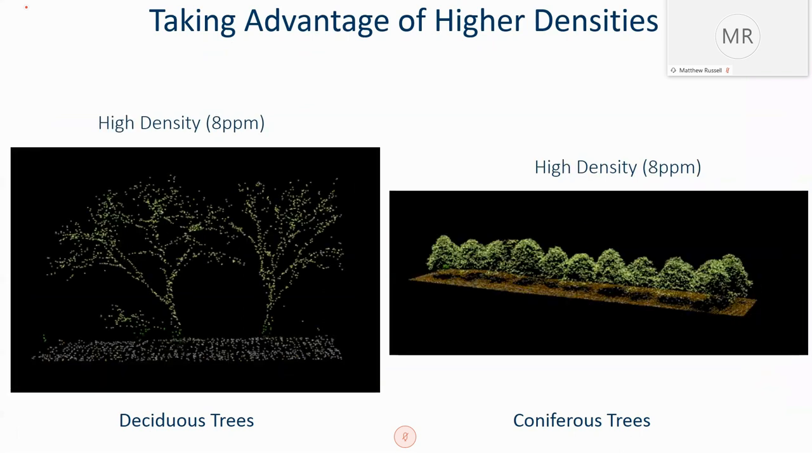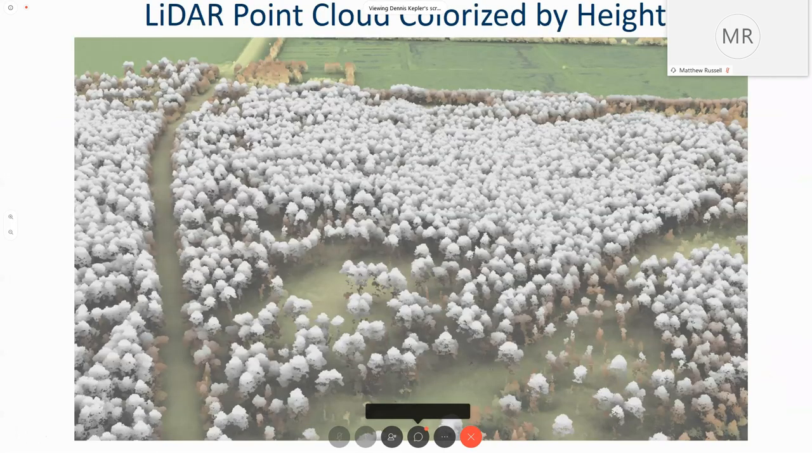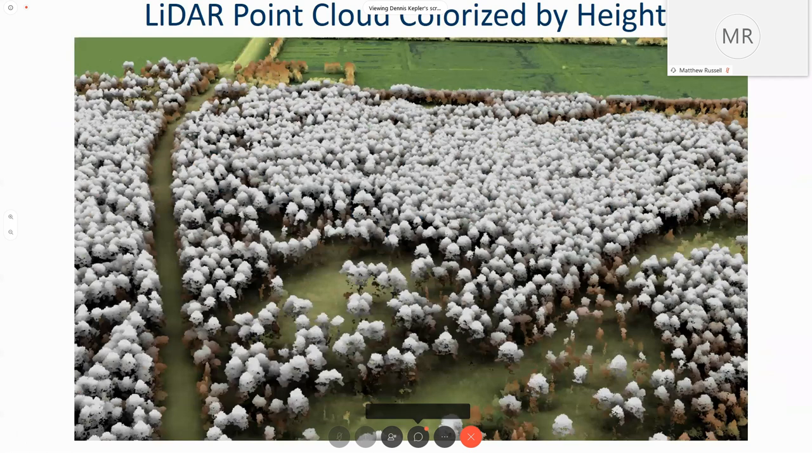However, if we use high density LiDAR, and in this rendition it's 8 pulses per square meter, you can really see the detail. Deciduous trees really pop out, coniferous trees pop out also. So more definition, more usable data, and we should be able to provide a lot more detail to our forest managers with this kind of information. This picture is basically depicting height, and anything white is higher than the green.